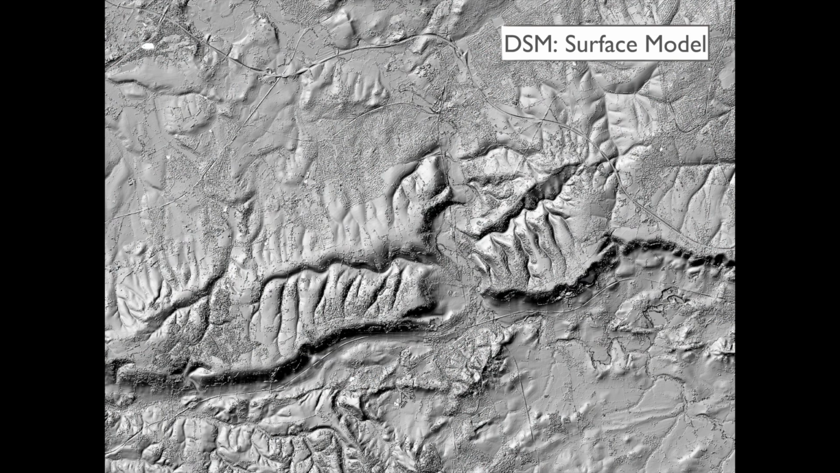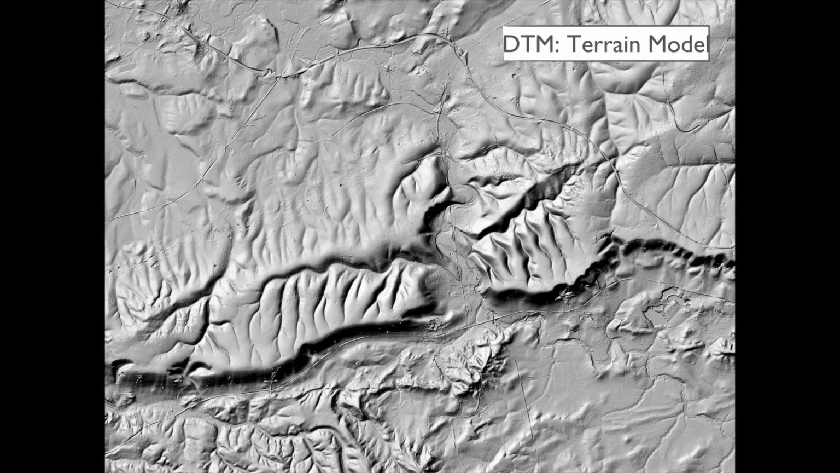LIDAR comes in two flavors. There's this one, which is the surface model, which is basically what's there. So you can see all the trees and the buildings and the whole of Dorking and railways and everything there. And it also comes in a terrain model where, using fancy things in their computers, they can remove all of that stuff.